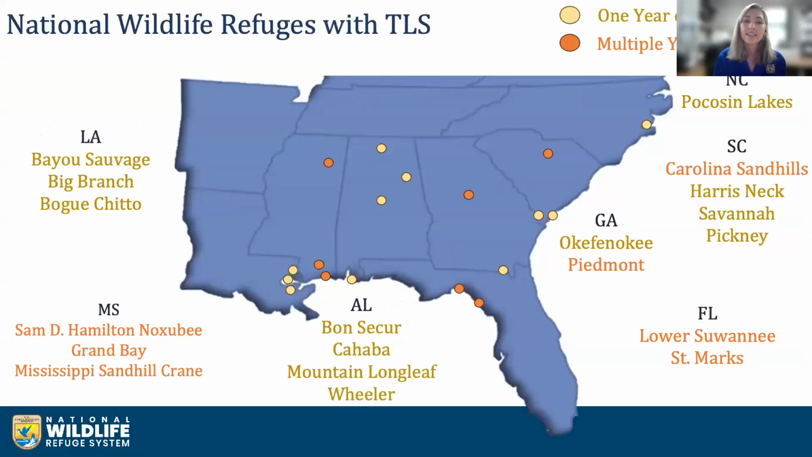So moving on to our TLS program in the Southeast, within the region, there was a need to adopt a rapid means of monitoring that required minimal training and could quantify wildland fuel and habitat change over time. We first began establishing TLS plots in 2021. In 2021, we started with 2 refuges, and we are now at 19.